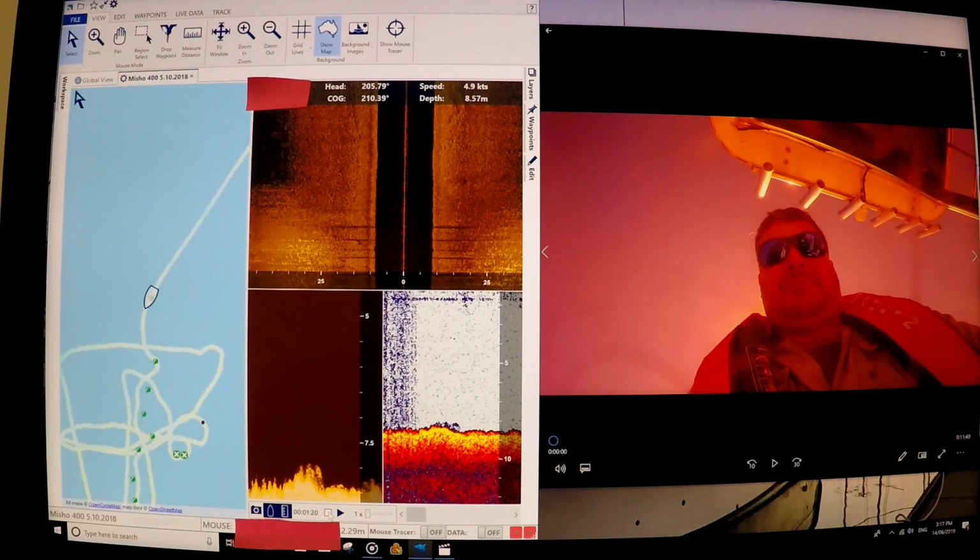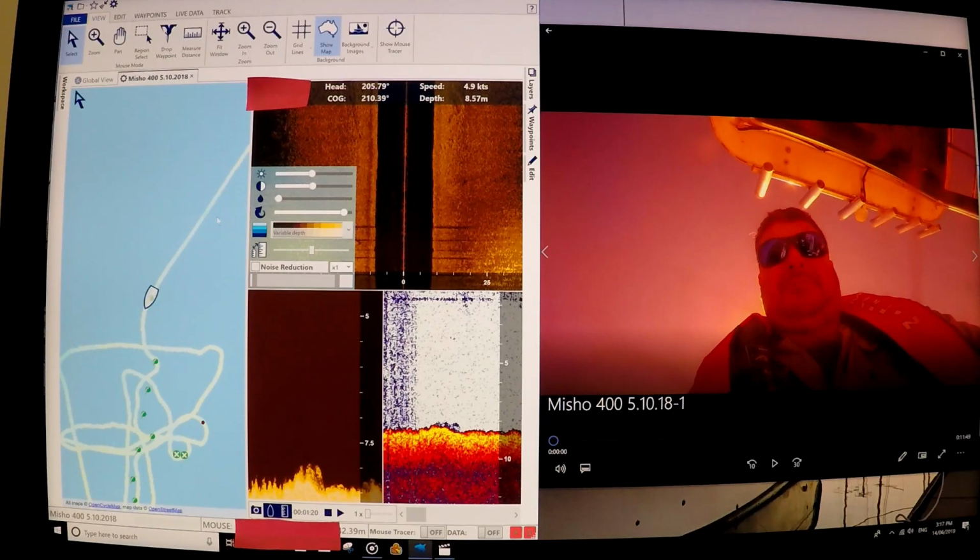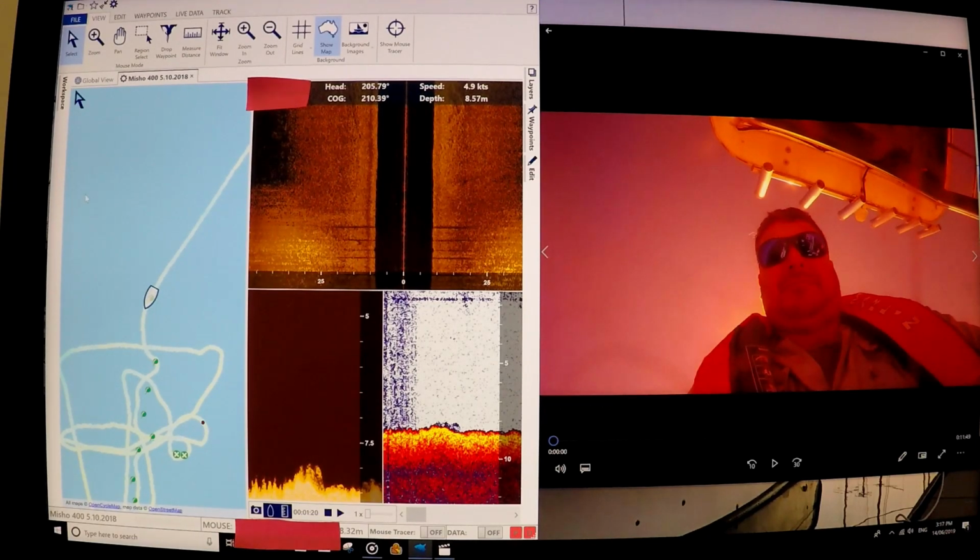I thought I'd start off by showing you the Reefmaster package over this side, and how I basically view my underwater footage, which is on the right hand side, at the same time. So this is a Reefmaster package in brief. In this blue over here, I've got my plot screen.